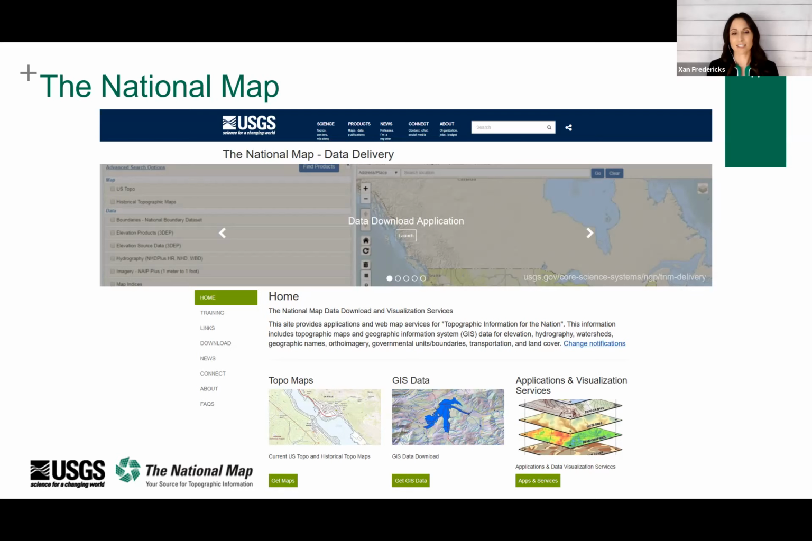Remember, it's IFSAR data in Alaska. We also provide the source data, so the LiDAR point clouds or the source DEMs in their original product resolution. We've got digital surface models, ortho-rectified radar intensity imagery. There's a lot of resources there. And we even offer GIS data download applications, and we've got direct access via FTP and Amazon's cloud. So we try to make these data as accessible as possible.